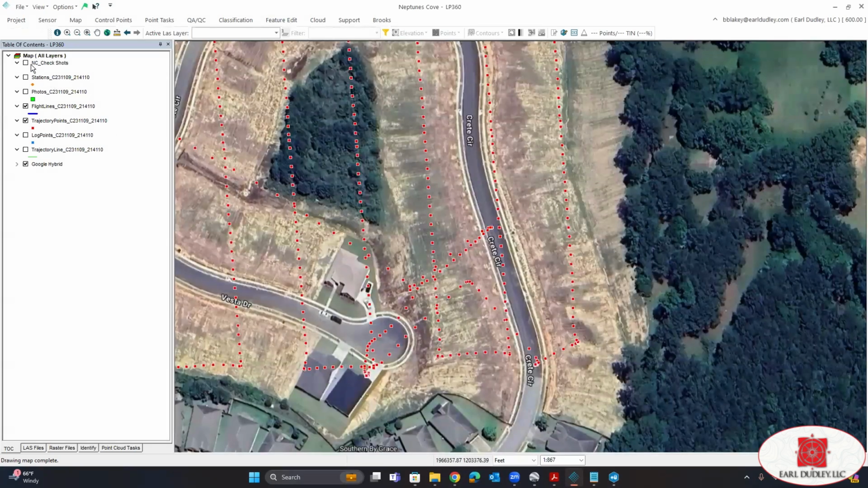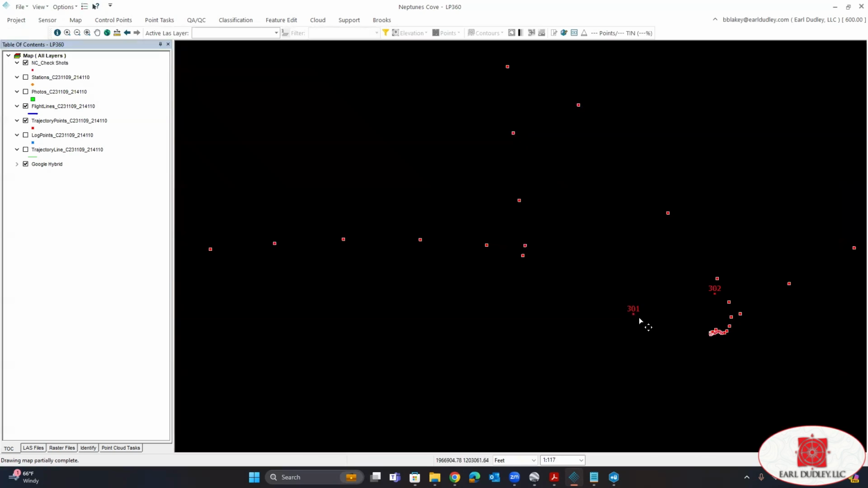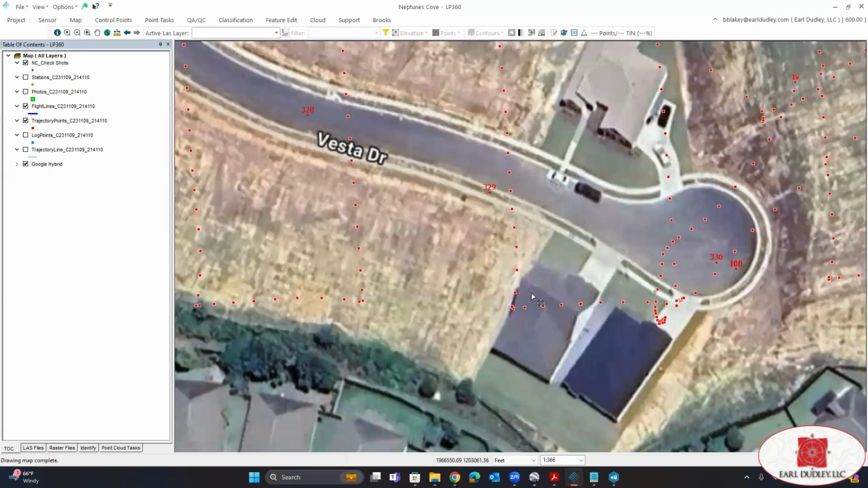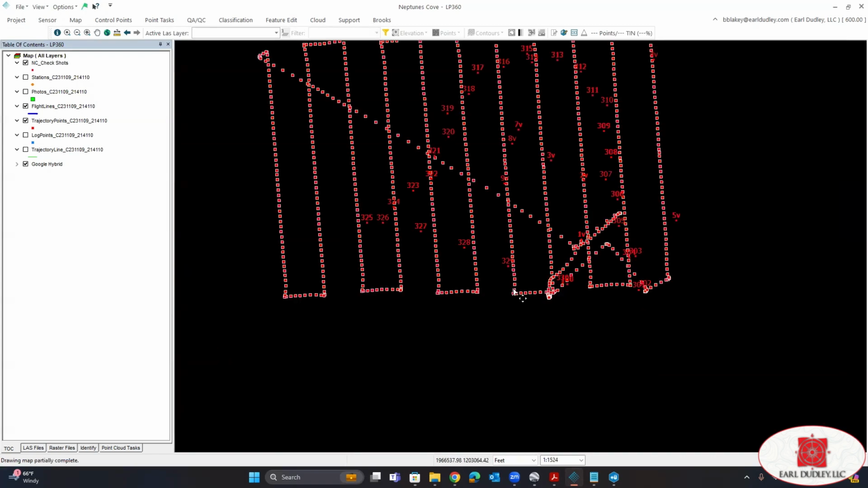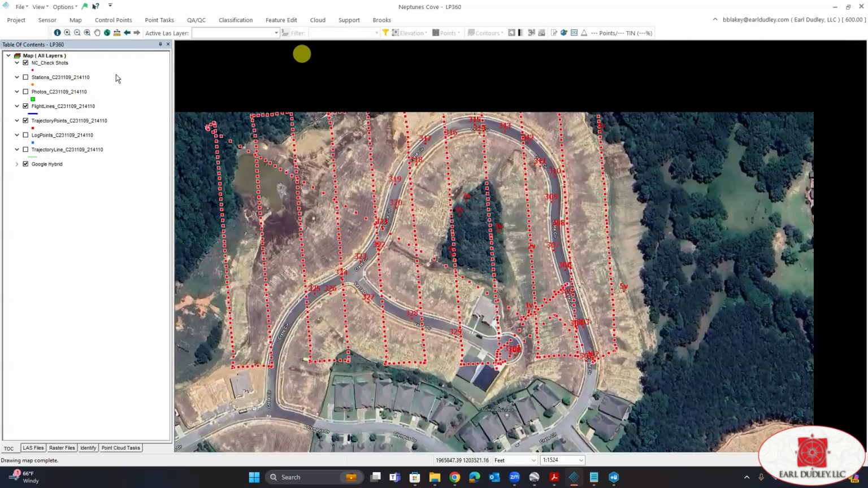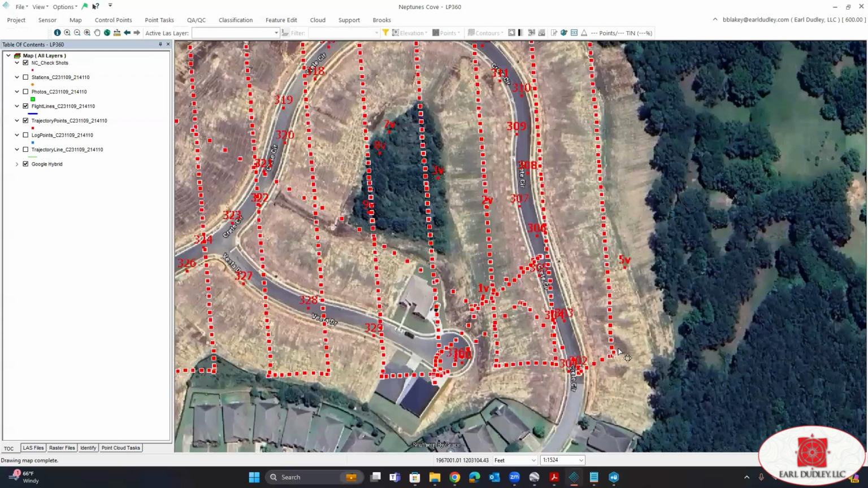And I want to make sure that I got all my check shots in there. Yeah, I got some that are going to be pretty close right there. So we're going to left click, left click, left click, left click. Oops. Make sure you got it selected here. All right, let's do this again.